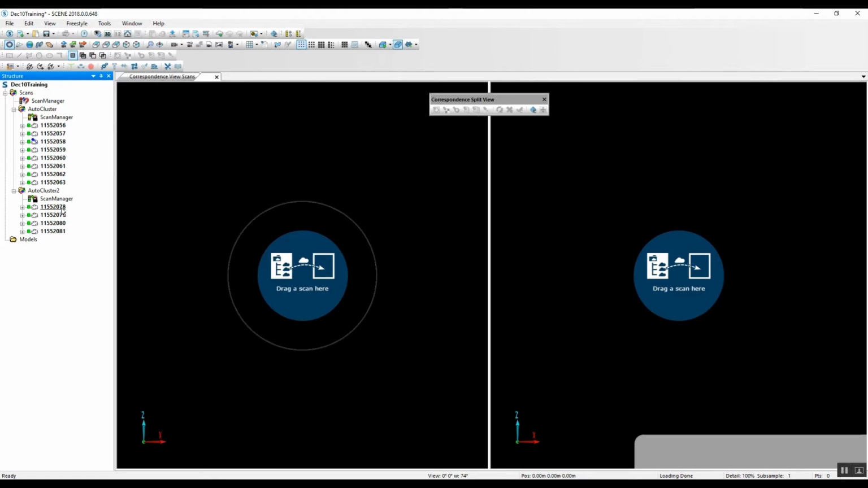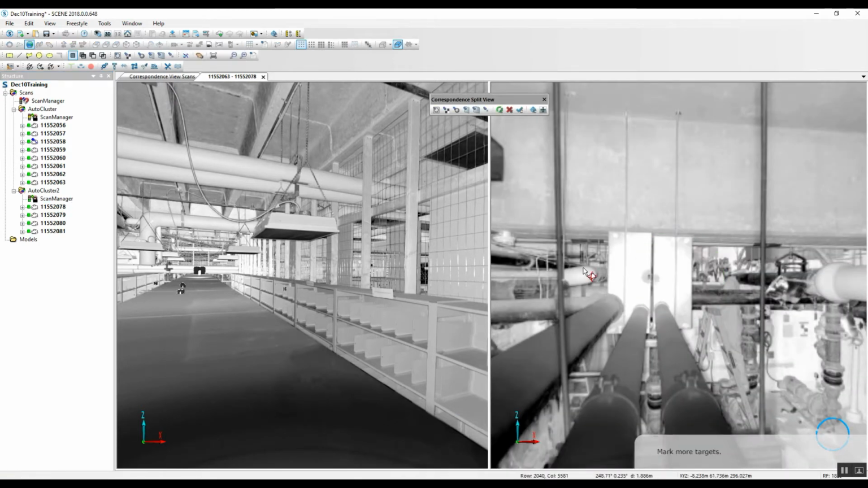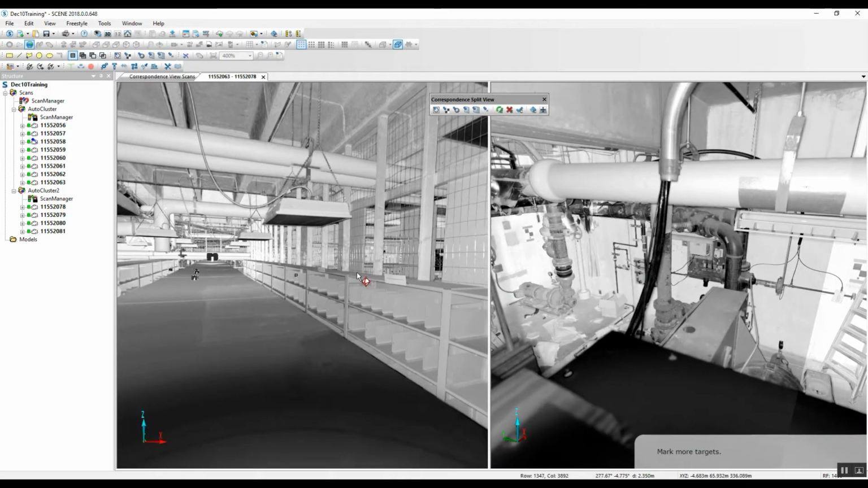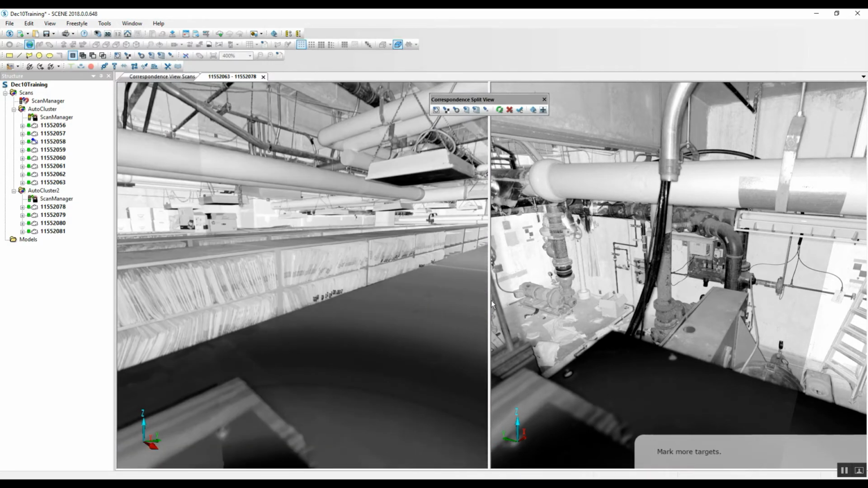78 is our lowest, 63 is our highest. We'll see if these even go together. So we'll drag and drop 63, we'll drag and drop 78.